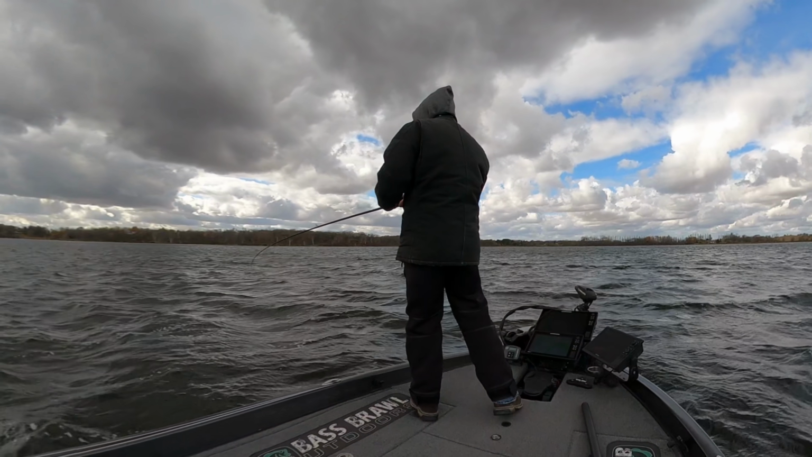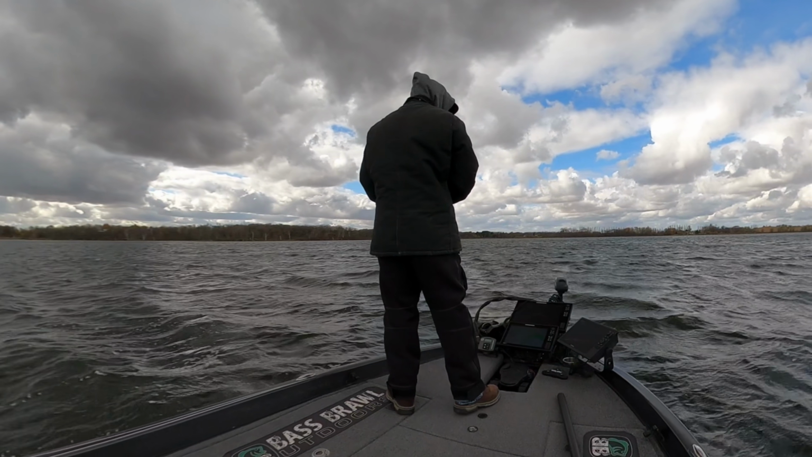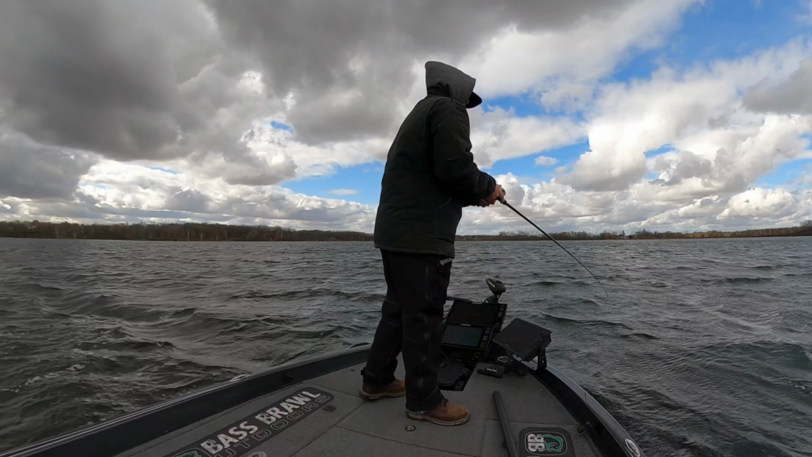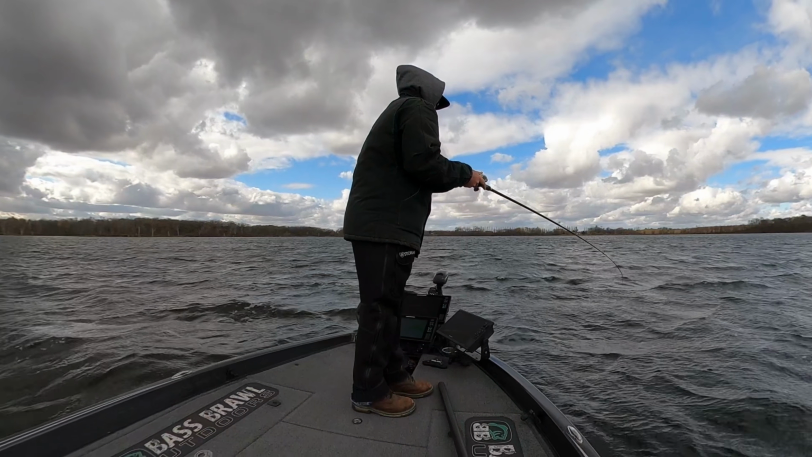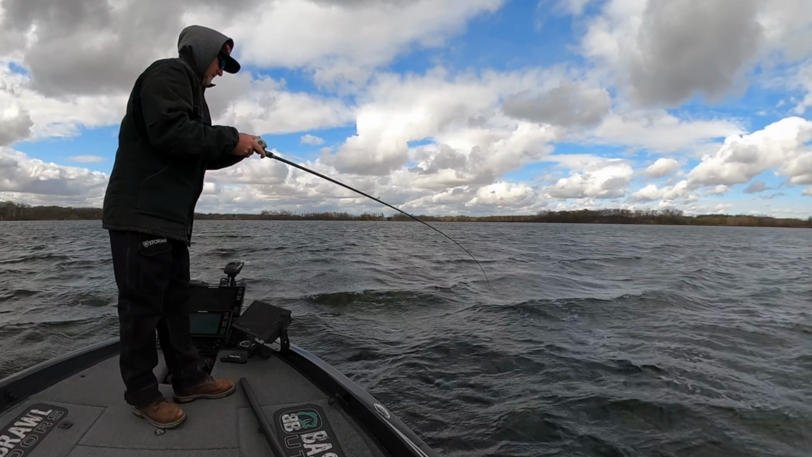Oh man, slow drag. That fish just hammered it when I came across those rocks.